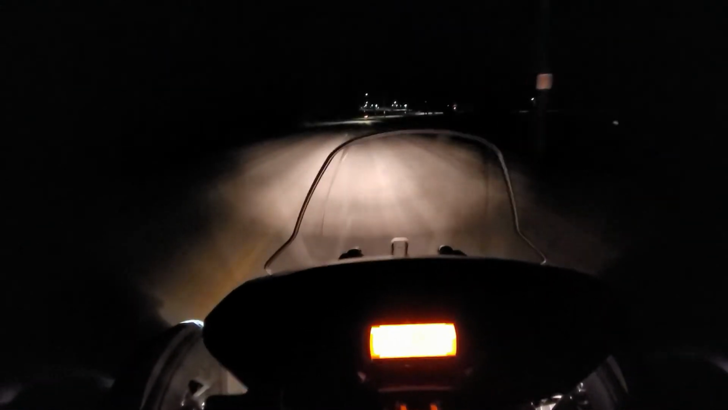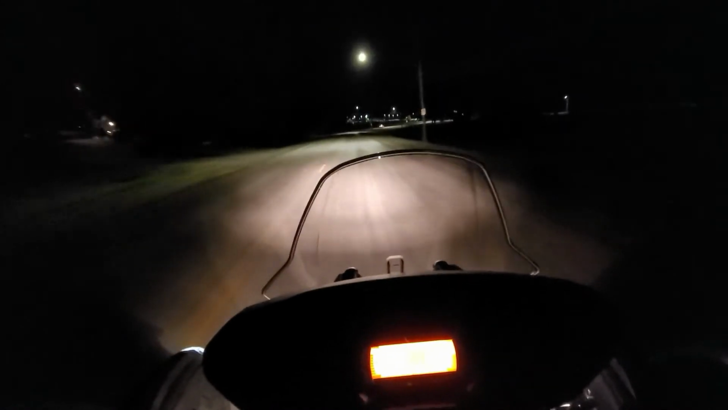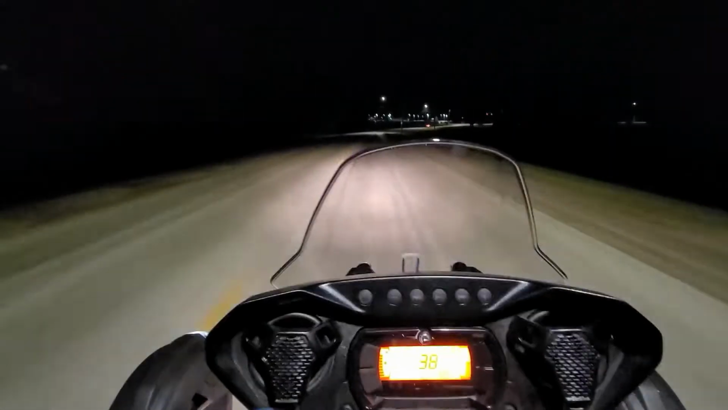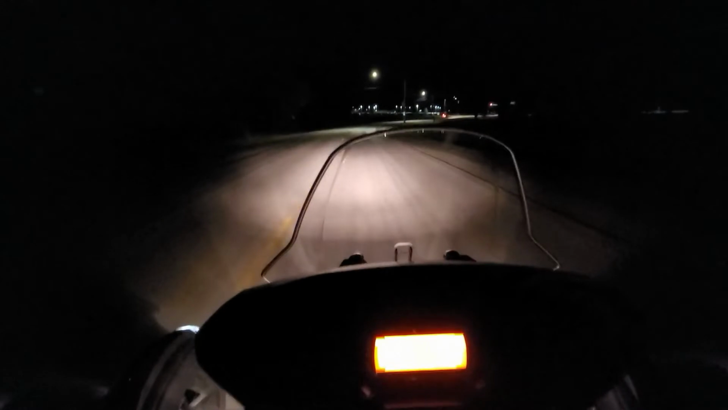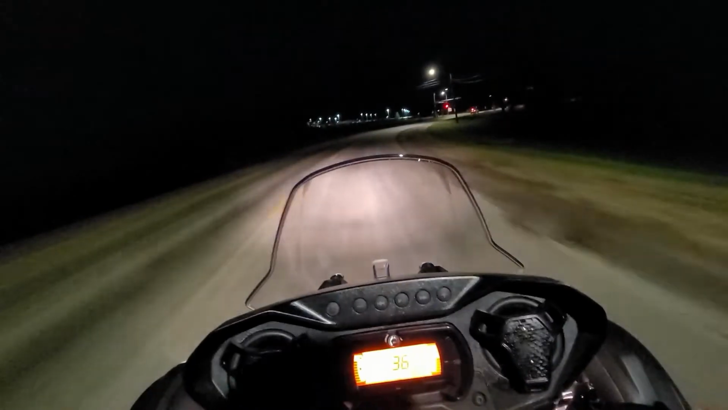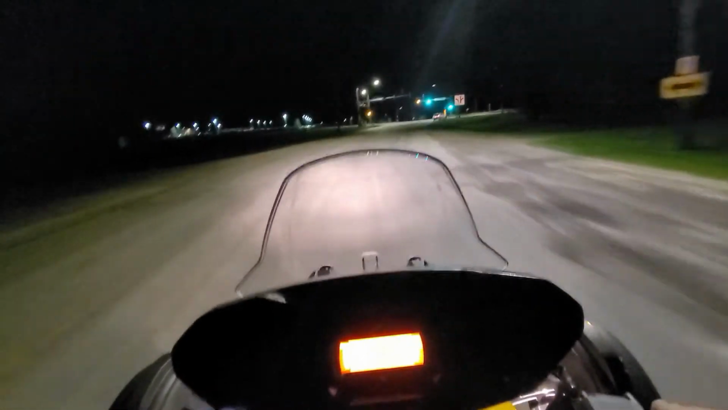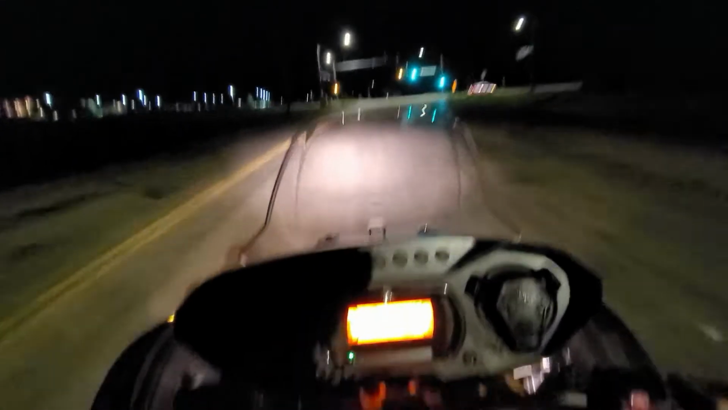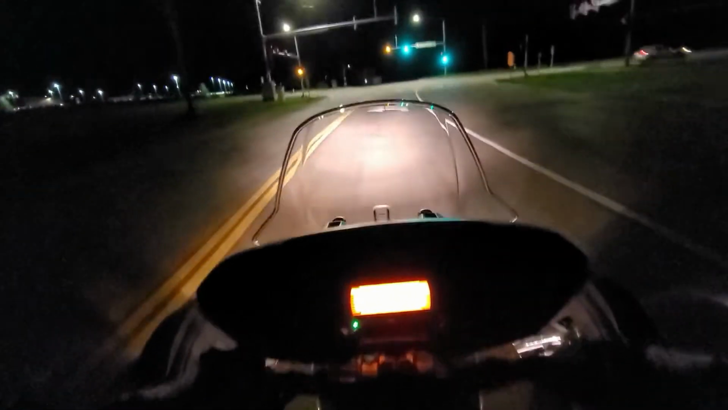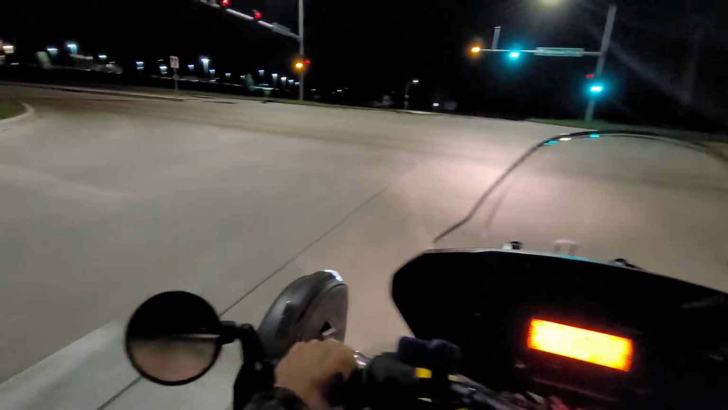Nice thing too is that orange light on the dash, that's a standard. It's not part of the MTX audio system or anything like that. That's on every Ryker. That's your digital display, all that stuff. So that's the only light that's right in your face all the time. So I think that's pretty nice.